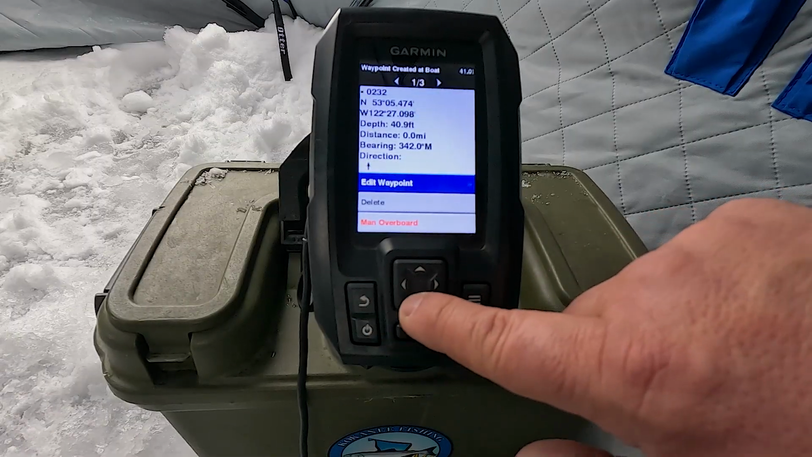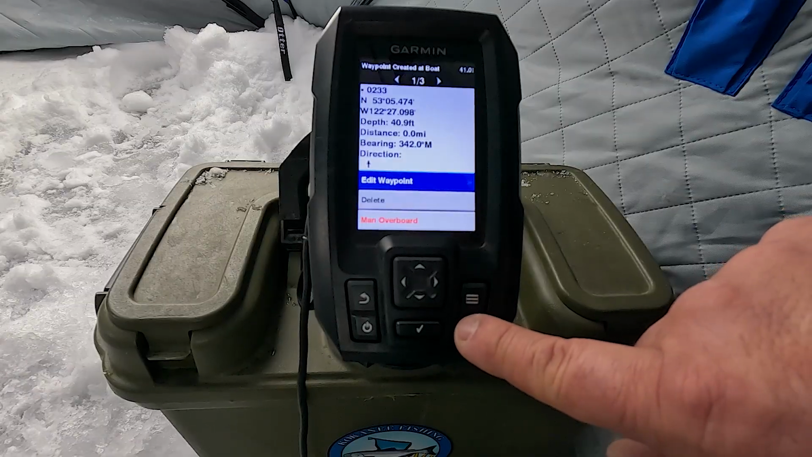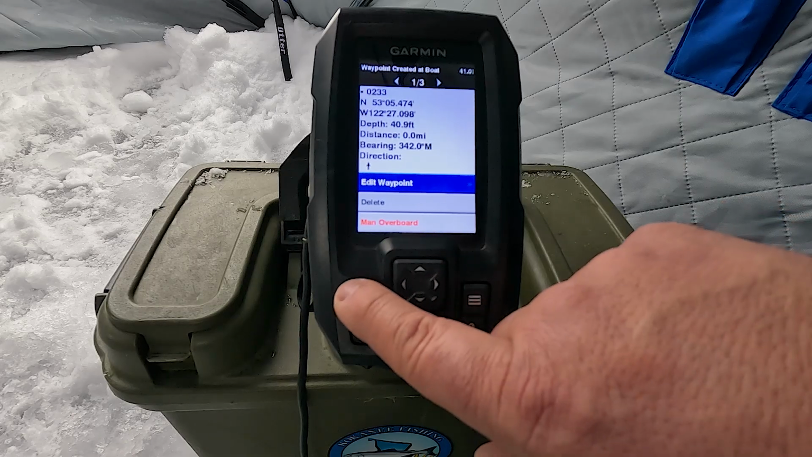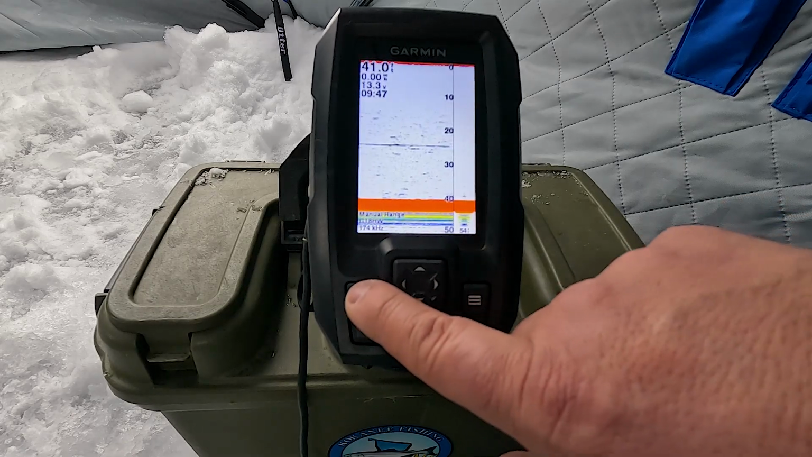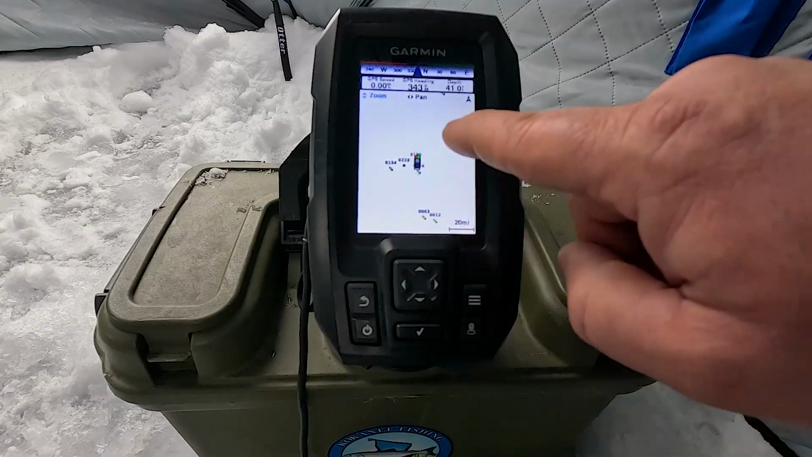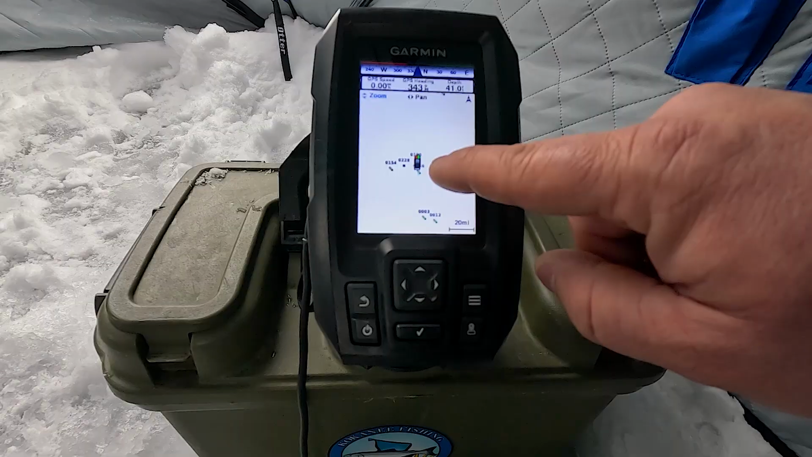I typically don't do that, but the moment you hit this waypoint button is the moment it marks a waypoint on your map for you. So if you ever go back to the lake you're fishing, you just go to waypoint map. Where was that spot? There it is. You're right on top of the same spot you were before.